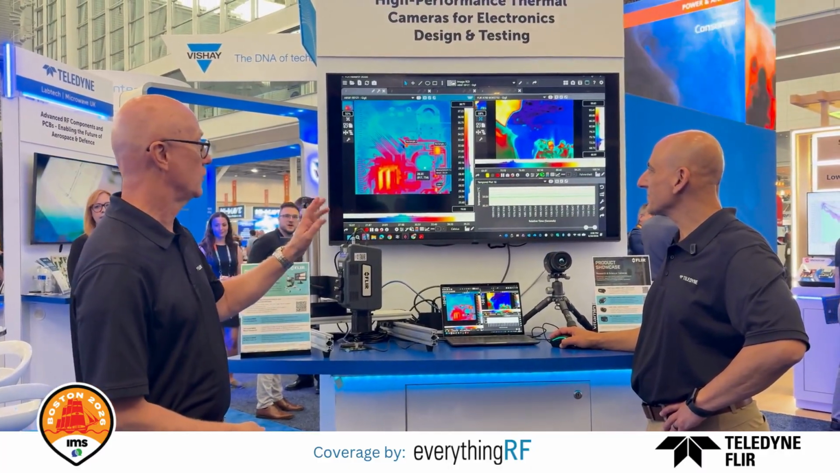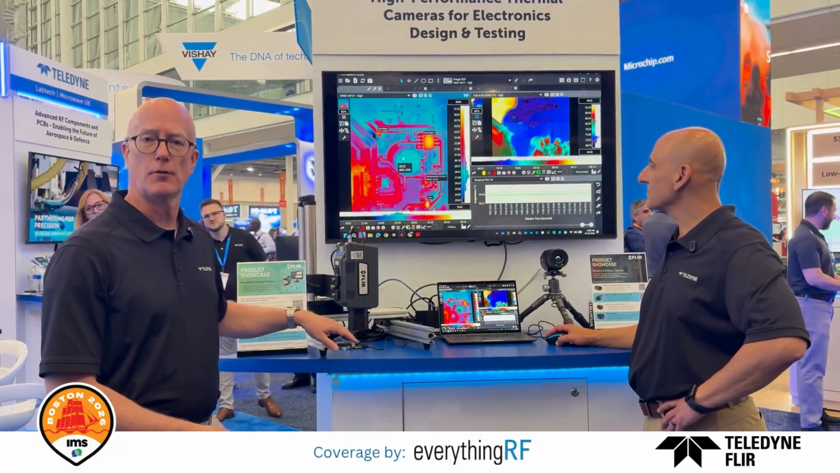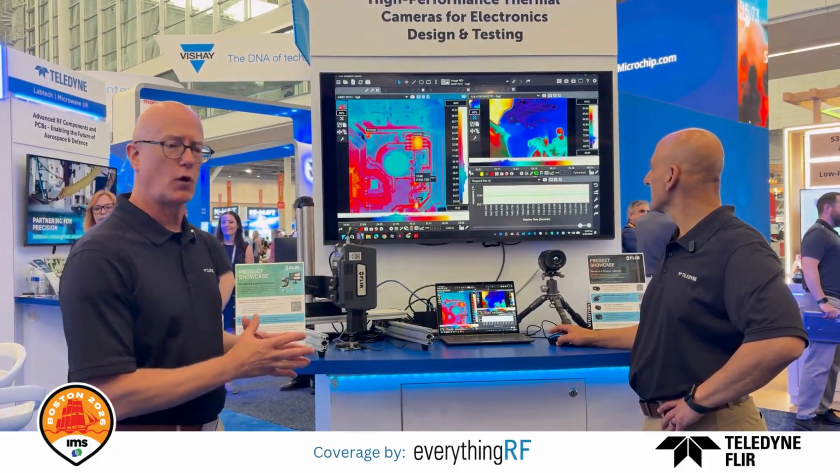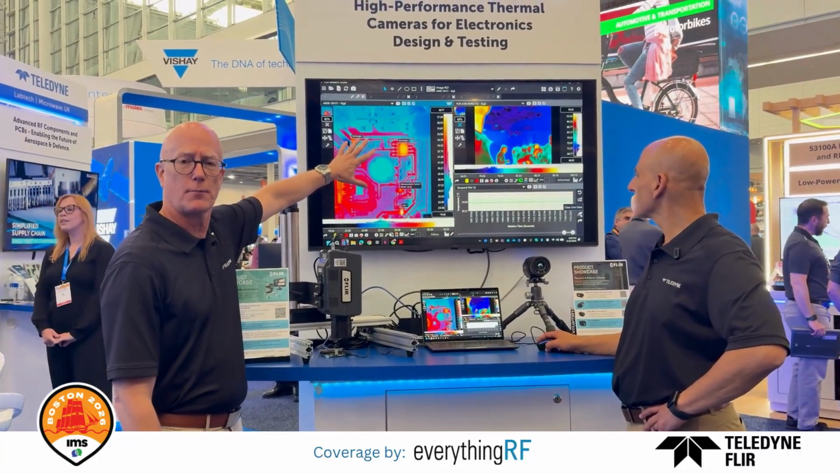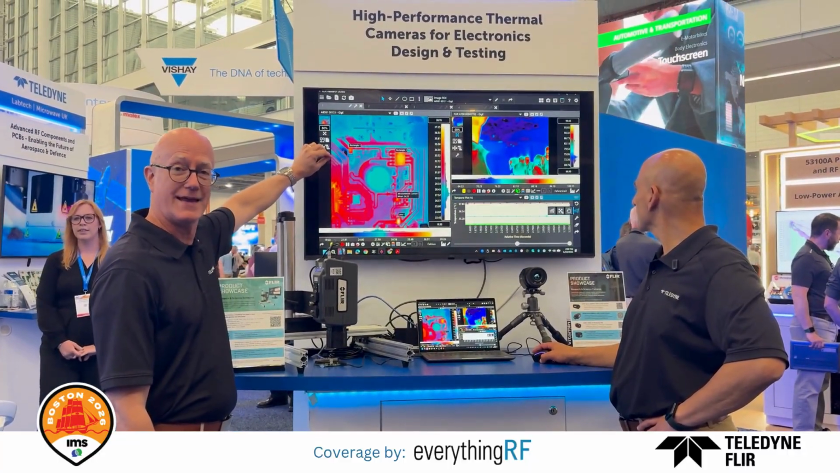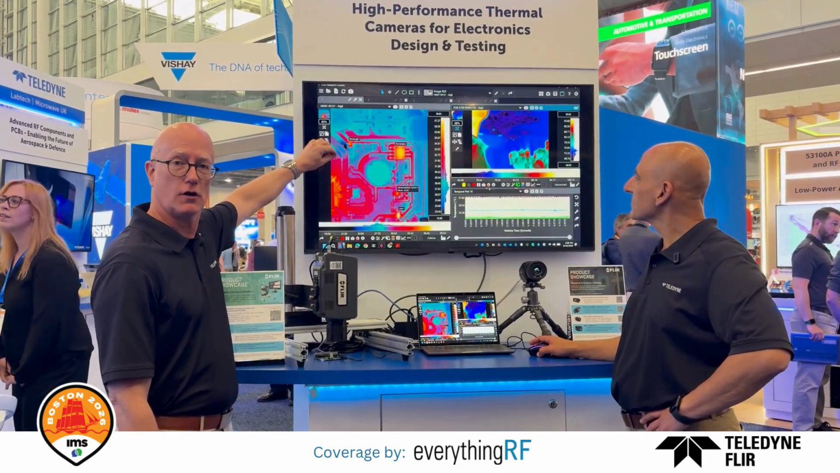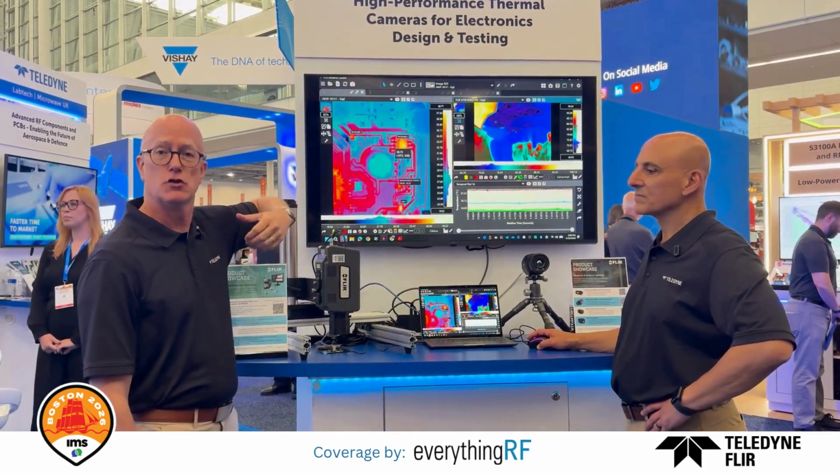We actually have displayed here thermal images from two different cameras. On the left-hand side here is a thermal image of a small printed circuit board example that we have. And what you see here is a 2D representation of a 2D array of temperature values with each pixel being calibrated for temperature. So when it's fed into our Research Studio software, we can do a lot of unique analysis.